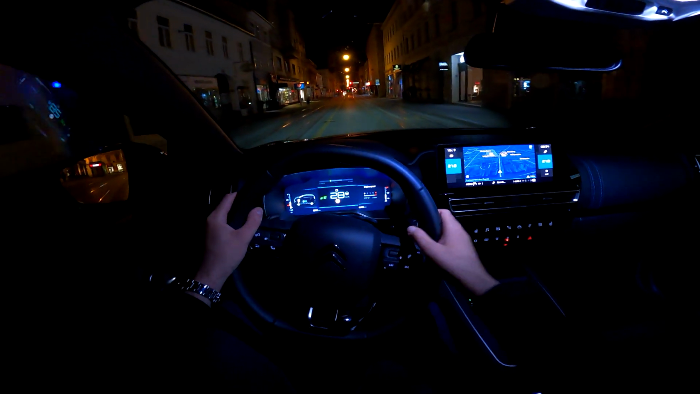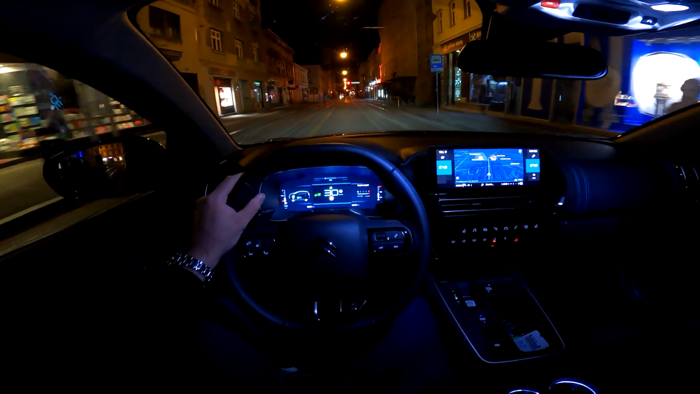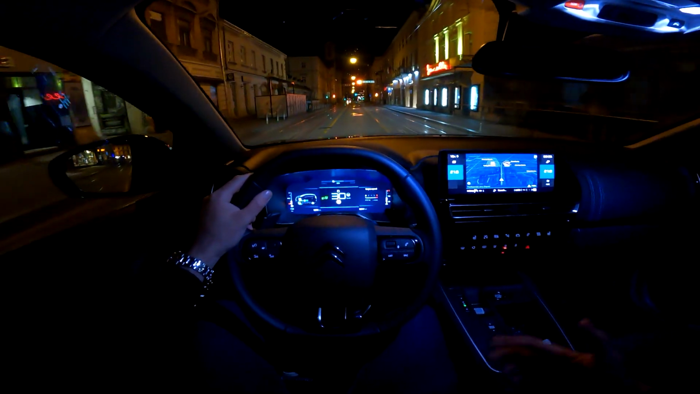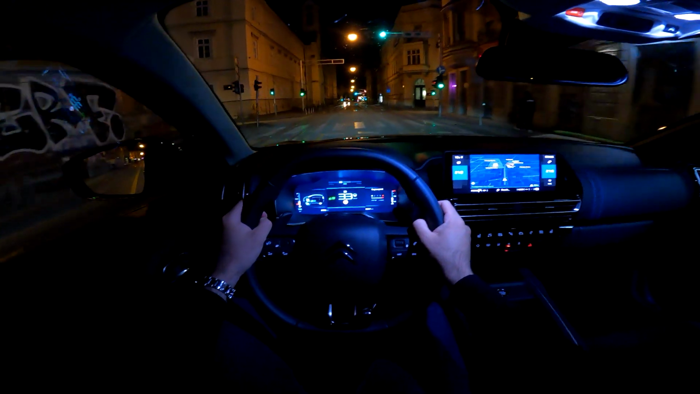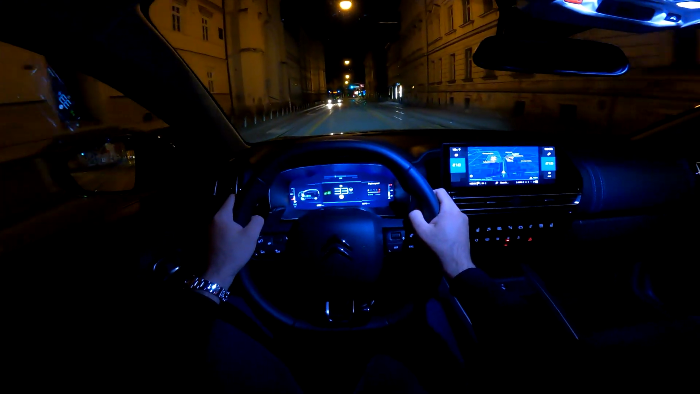And then when you add to that this hybrid powertrain, it really is so nice to drive it. And I could drive really for hours and hours without getting tired, because this is really so comfortable. And I think this is ideal for both the city drive and the road trips.